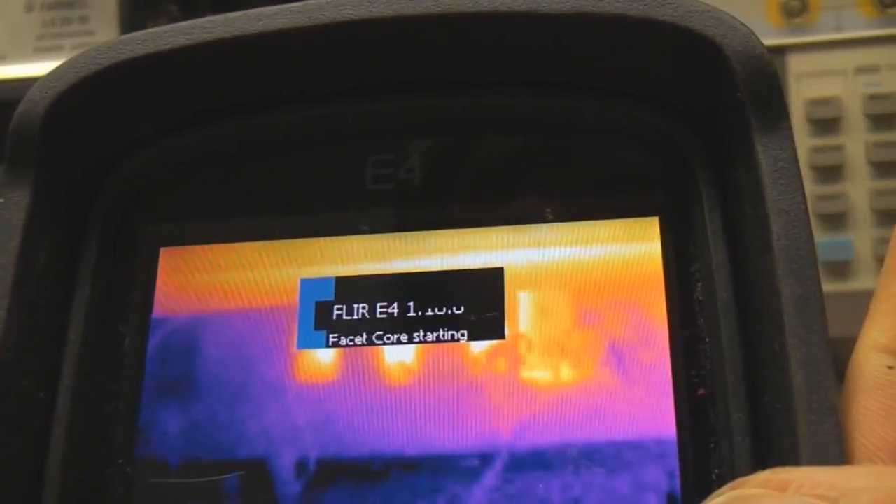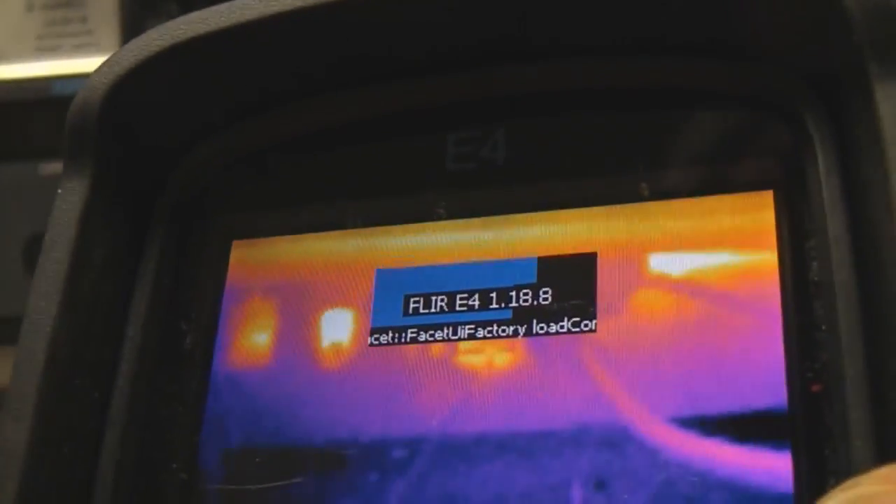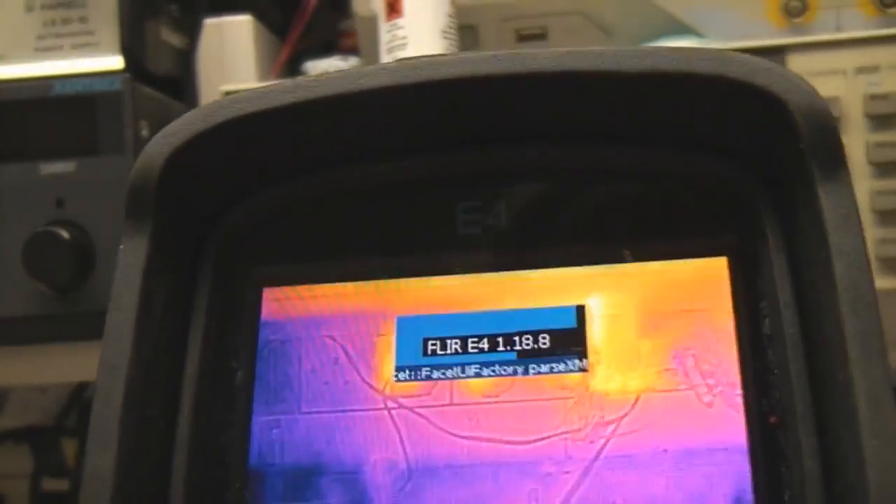I assume these are sort of Windows CE startup messages. Unfortunately it does sort of leave them on the screen when it's finished, which is a little bit messy. I'm sure they'll tidy that up in future releases. It leaves it on the screen, but never mind.